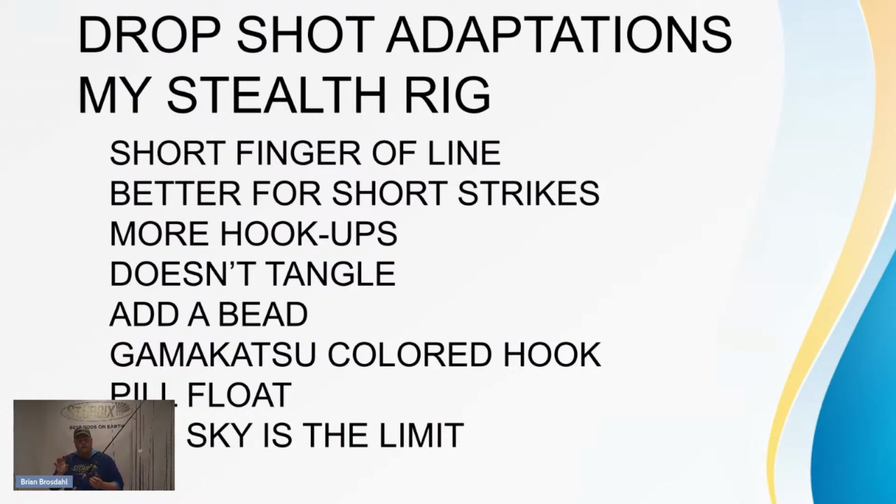And when I first came up with the drop shot adaptation, the stealth rig, as it's been dubbed, we always called it the stealth rig because we didn't want to tell anybody. And we used it in tournaments for many years. But now I'm saying it because it's starting to catch on, and tournaments have been won on the old style drop shots. So the stealth rig is good because it